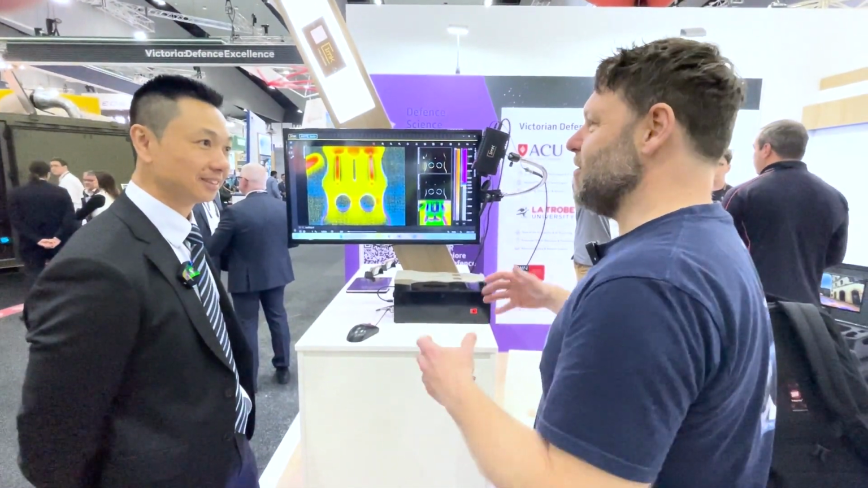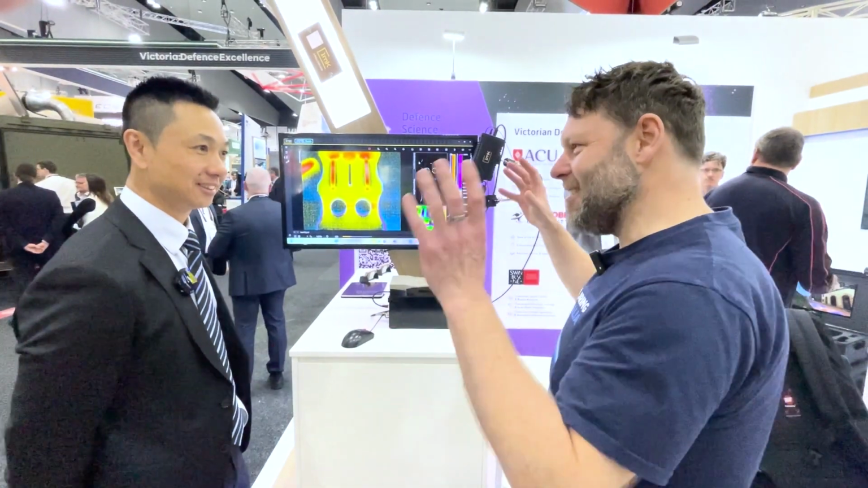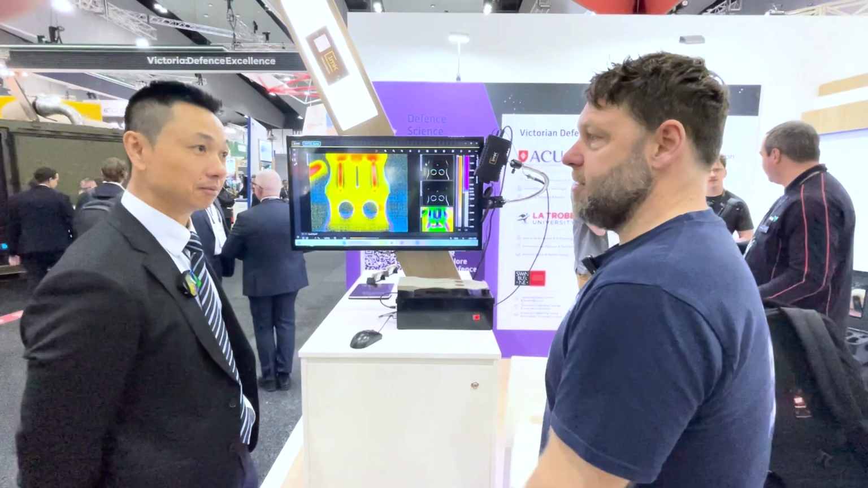Whereas before, you've got this big, complex, expensive gear that you can't really roll the plane in under this complex testing gear. So now something as small as this could effectively analyze real world aircraft.